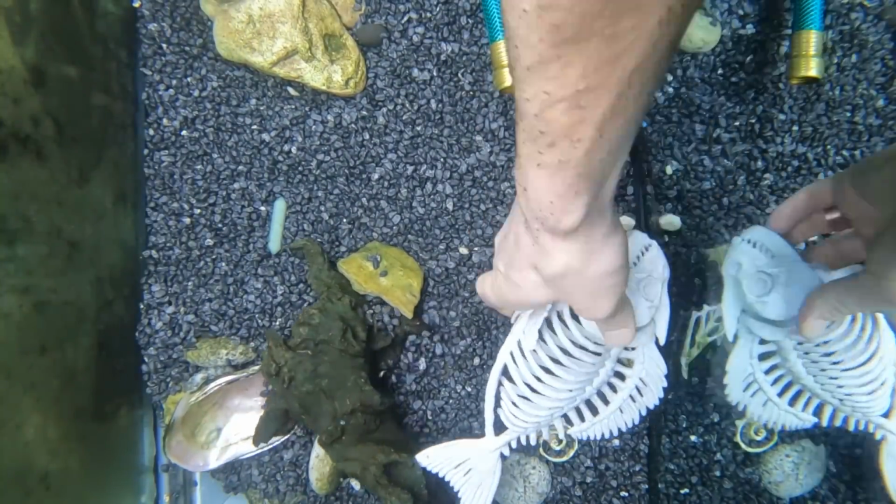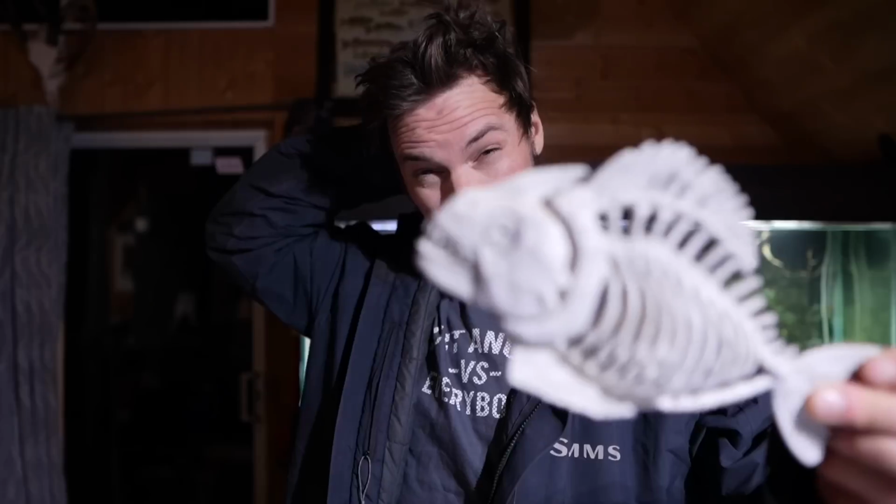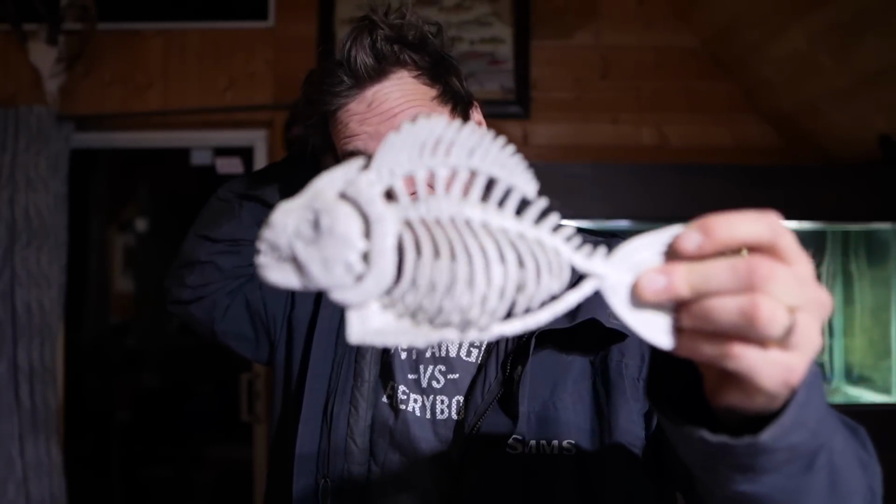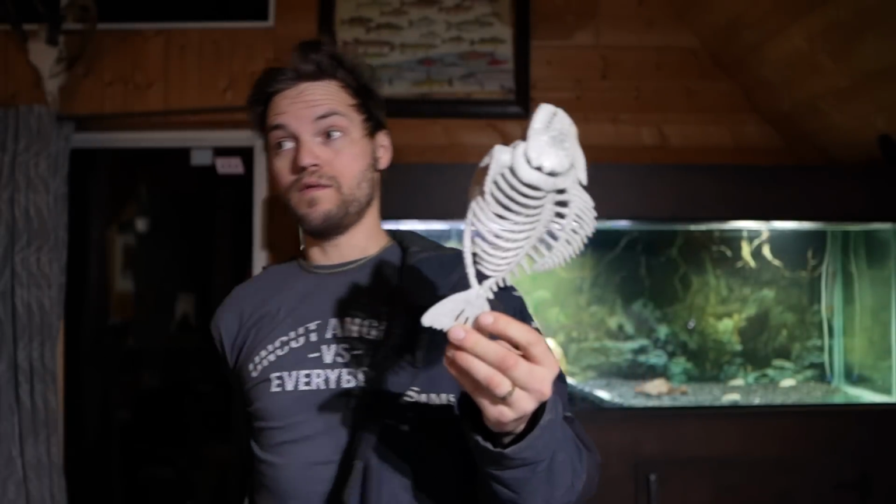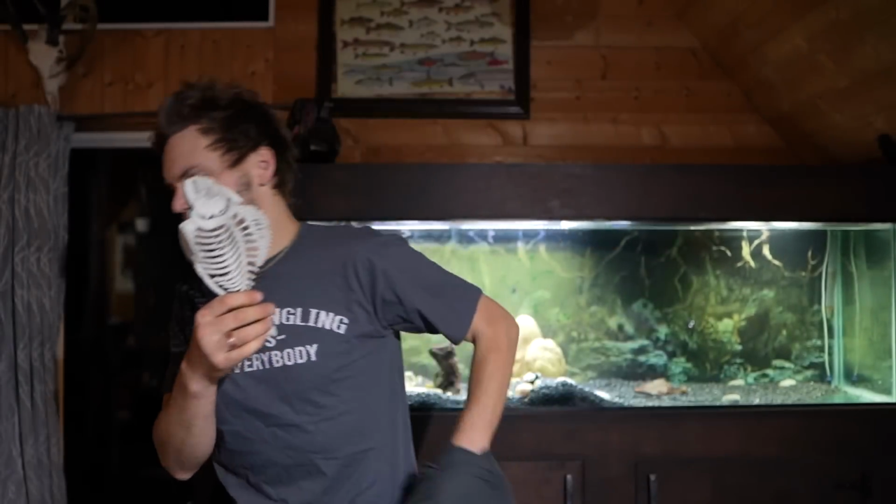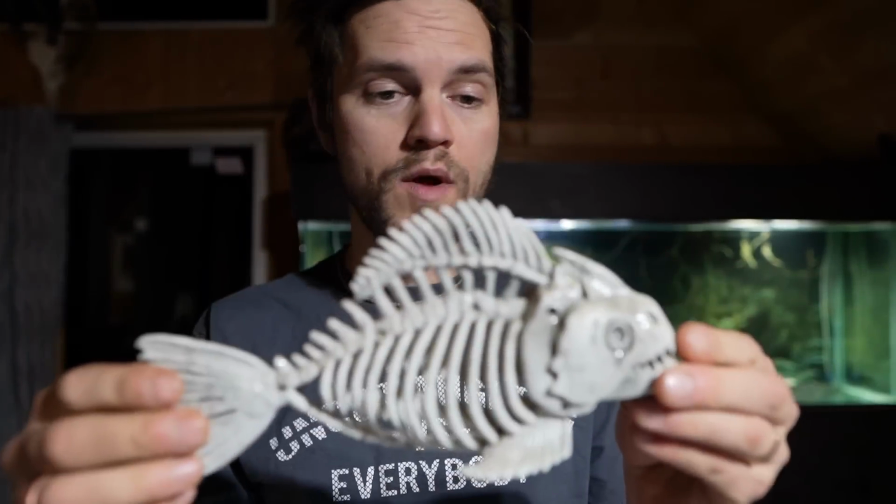I'm adaptable. So this fish skeleton sinks because the actual fish matter is denser than water, just like a human would sink if it weren't for the air in our lungs. A fish doesn't have air trapped in its respiratory system, but it does have air in something called a swim bladder.